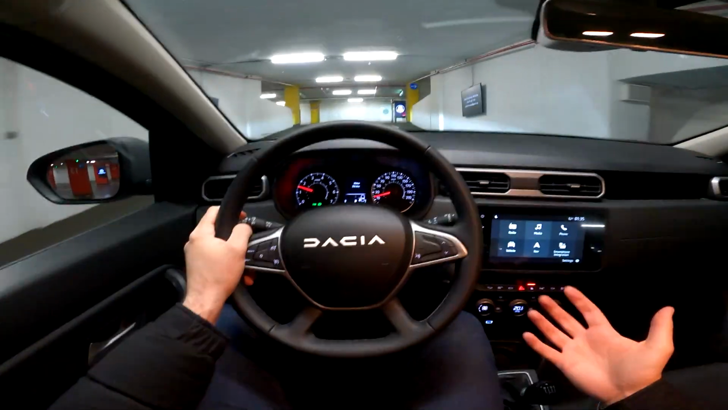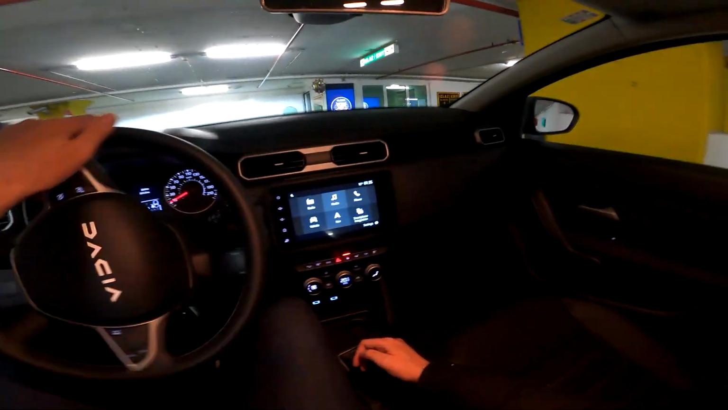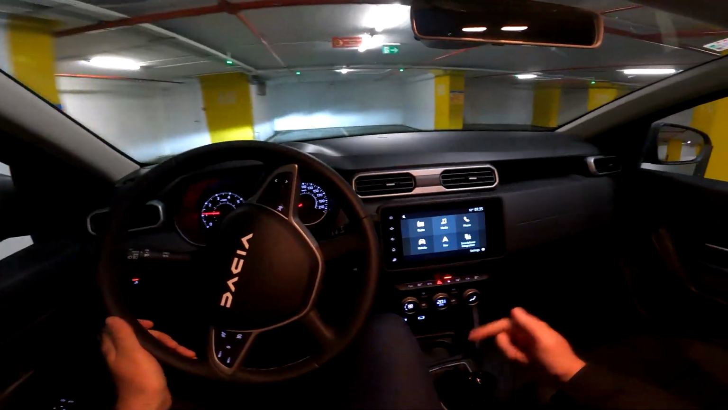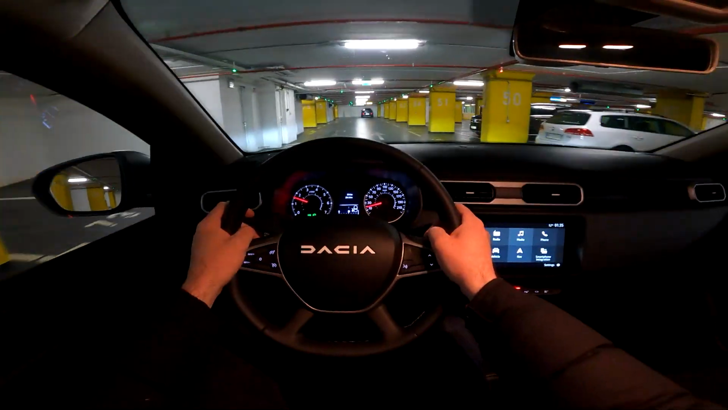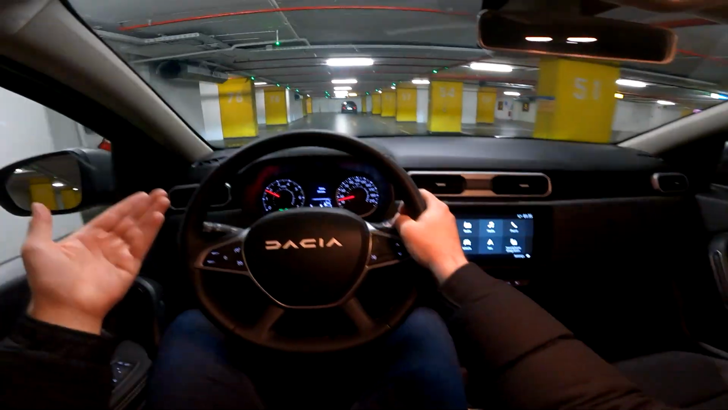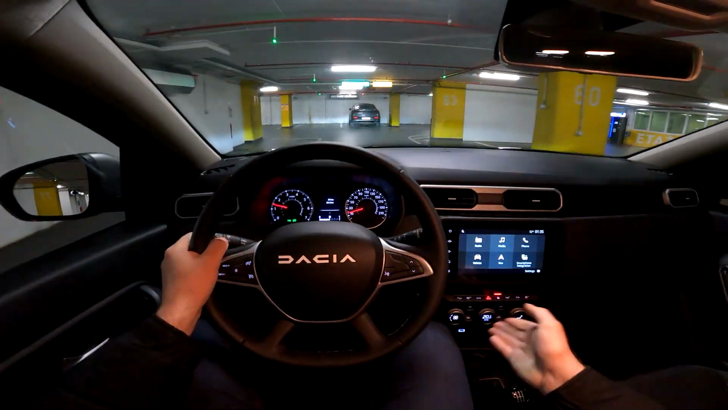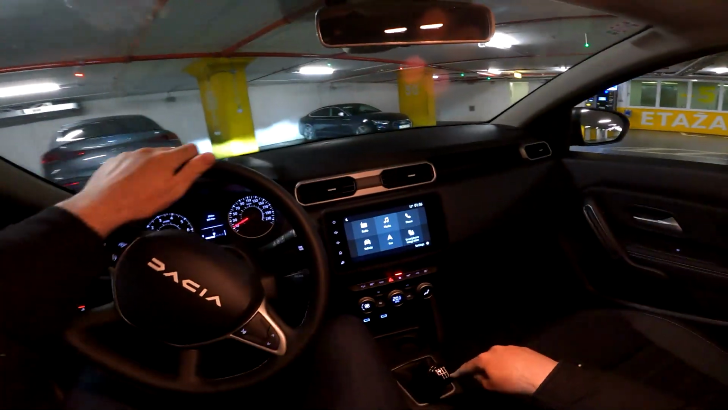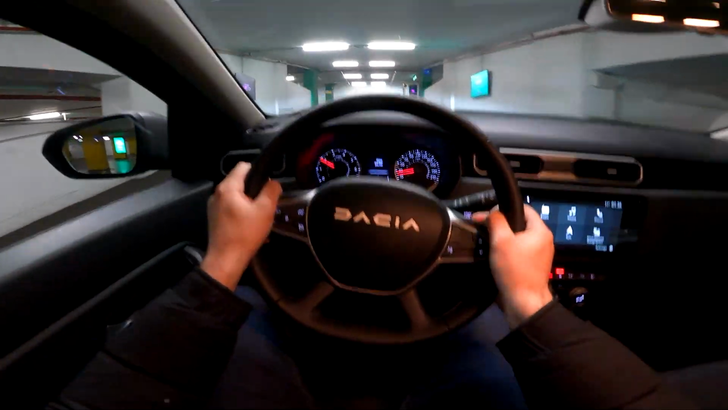Speaking about the options, there are various options when we talk about the new Dacia Duster. So you can go for the petrol, diesel, and also the LPG version. There's also the option of 3 trims. This is the top of the line journey trim, and you can go for the front wheel drive layout or all wheel drive. This is the manual transmission, and also there's the option of the automatic transmission.